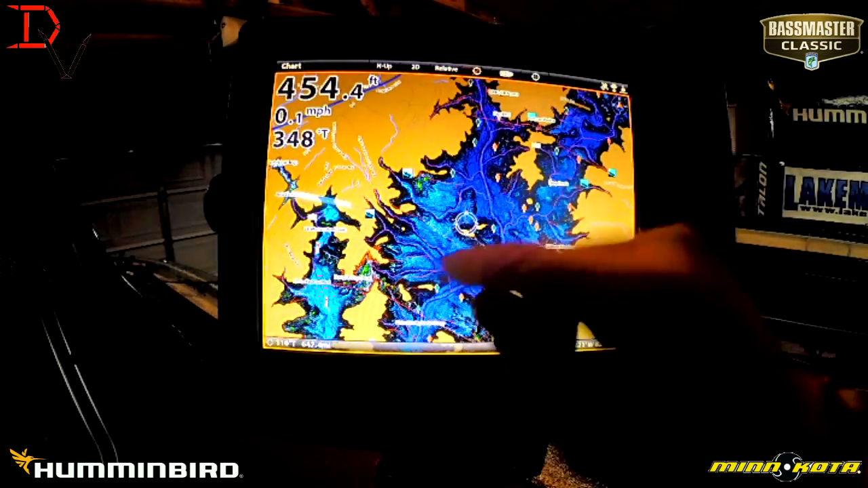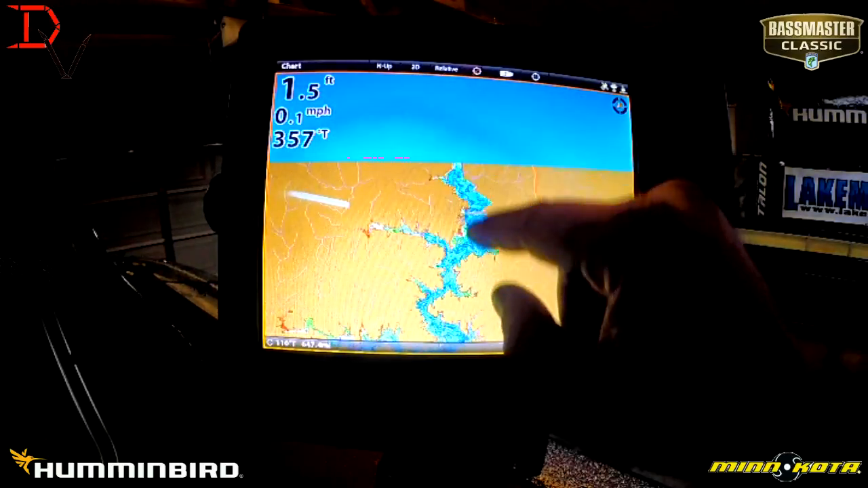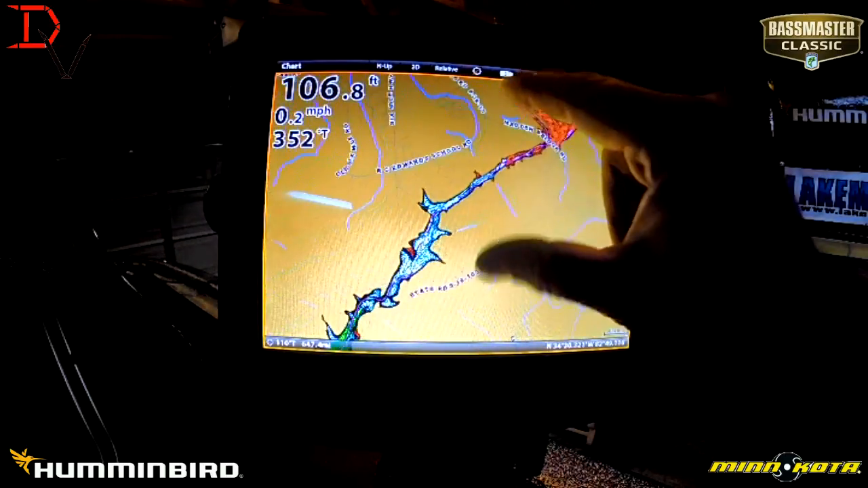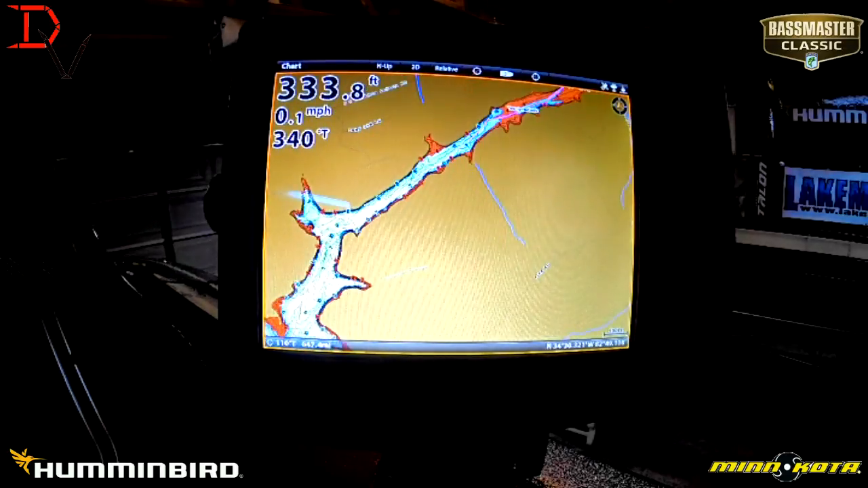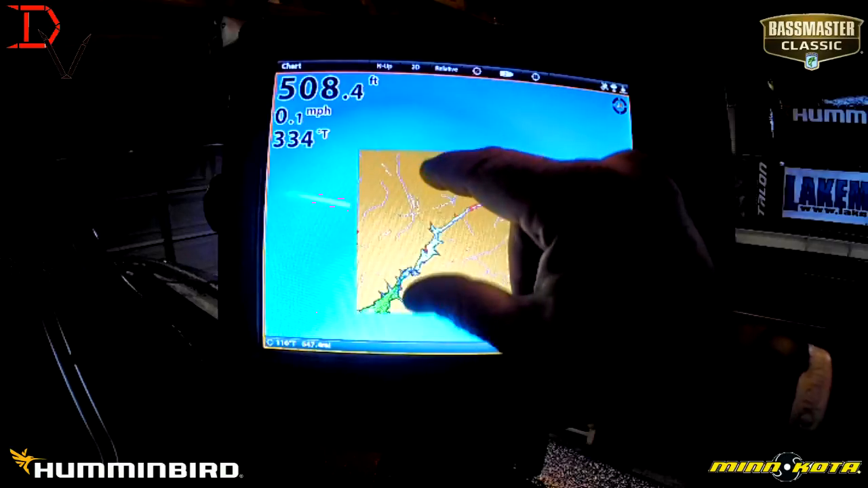I mean, bingo. We got way up these creeks. I mean, way up the creeks. Look how far that LakeMaster map goes. I mean, it goes all the way up there. You know, if I was a river rat, which I am, man, I'd be looking at some of these places because these places are going to warm up faster. May not get a lot of bites, but big fish. Big fish live in these rivers.